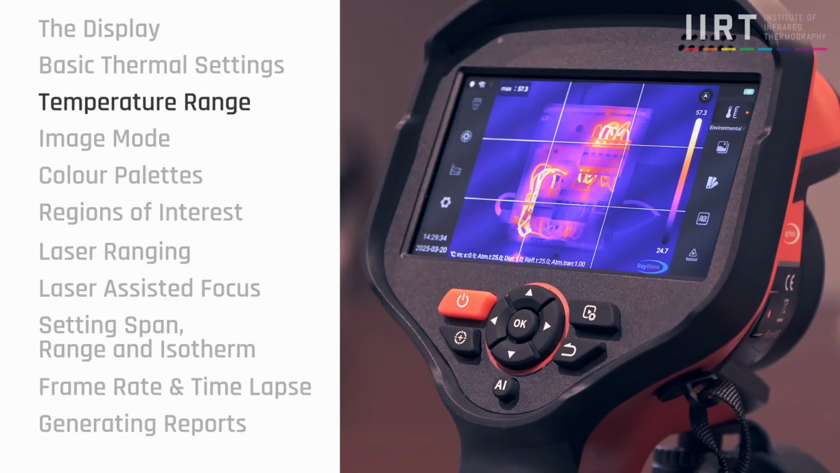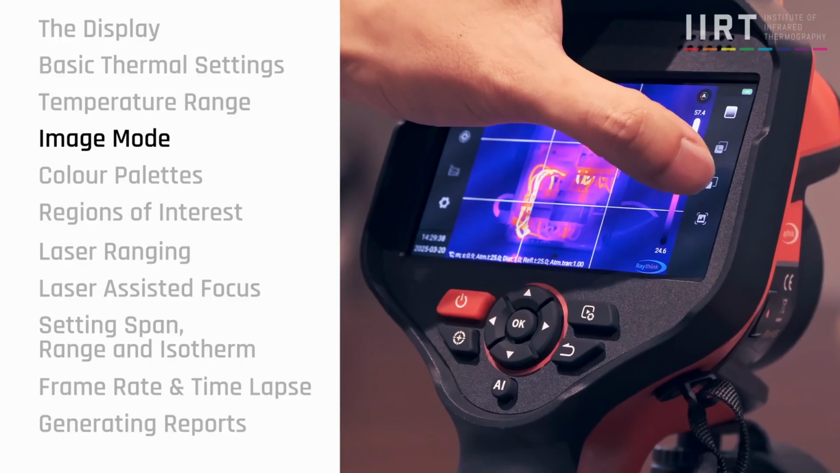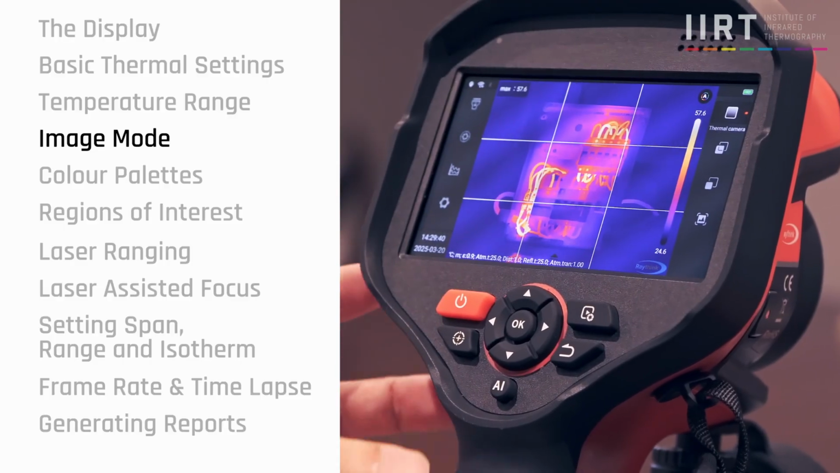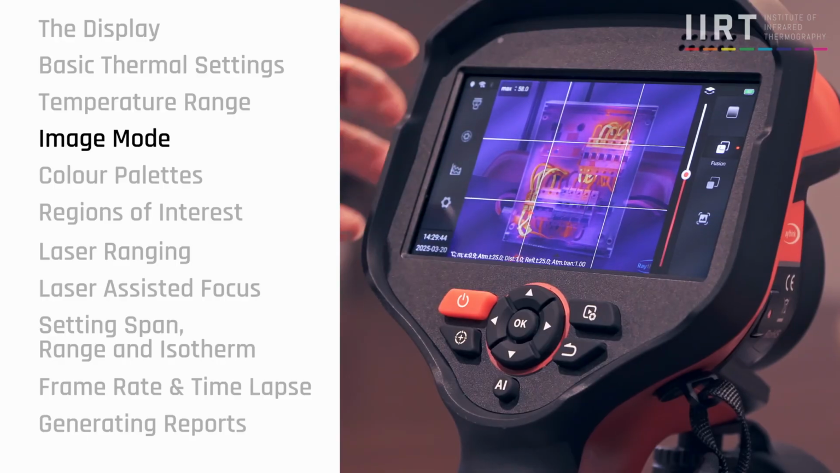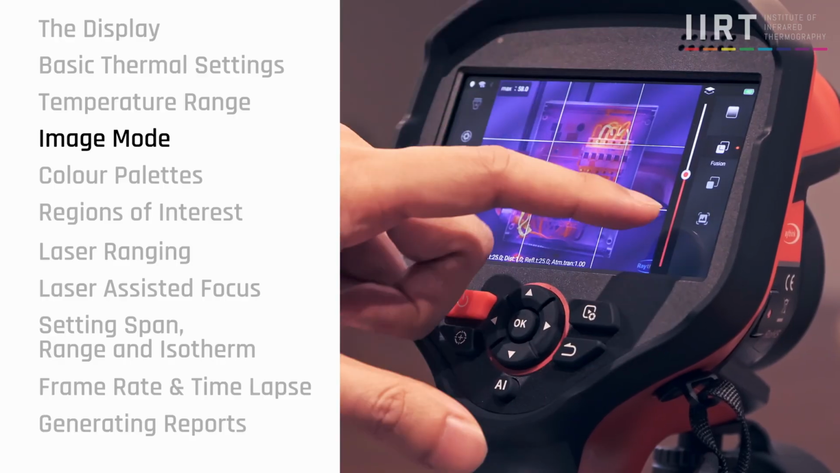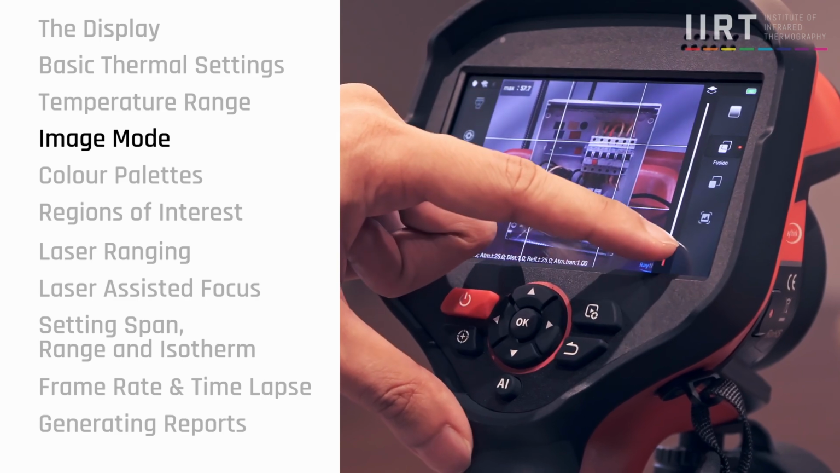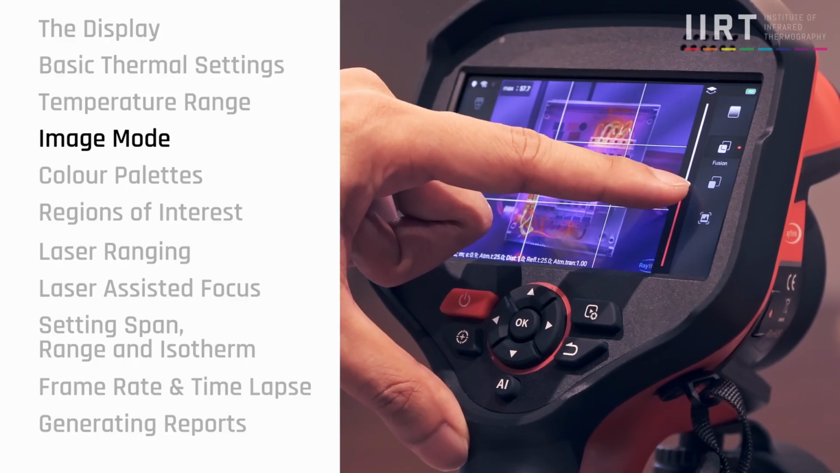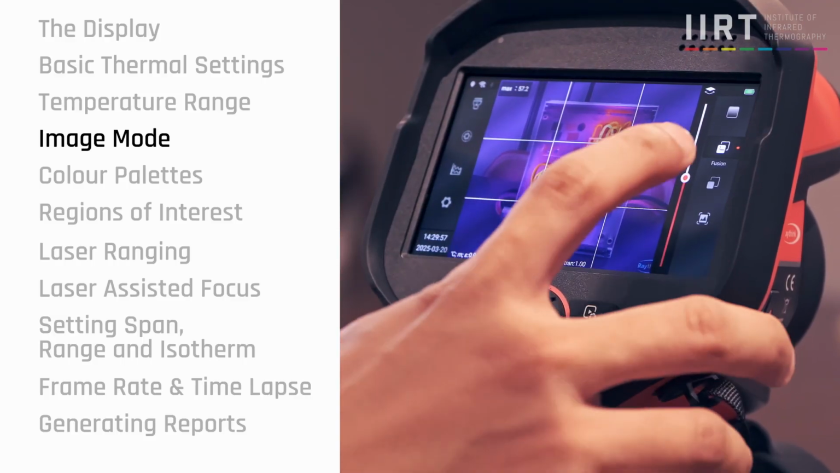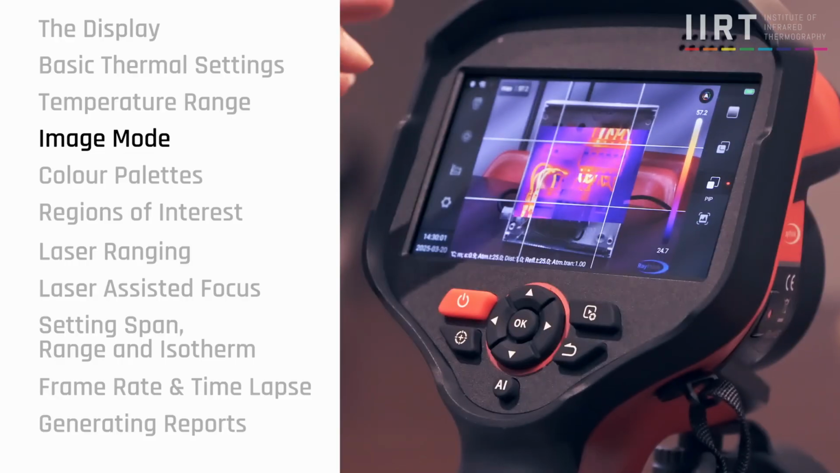Other than that, we can also change our viewing. Let's say I want to have a look at the fusion. In the fusion, I will be able to see everything from the digital image all the way to the thermal image. You can see the differences here. There's also a picture-in-picture, if I want to see more information.